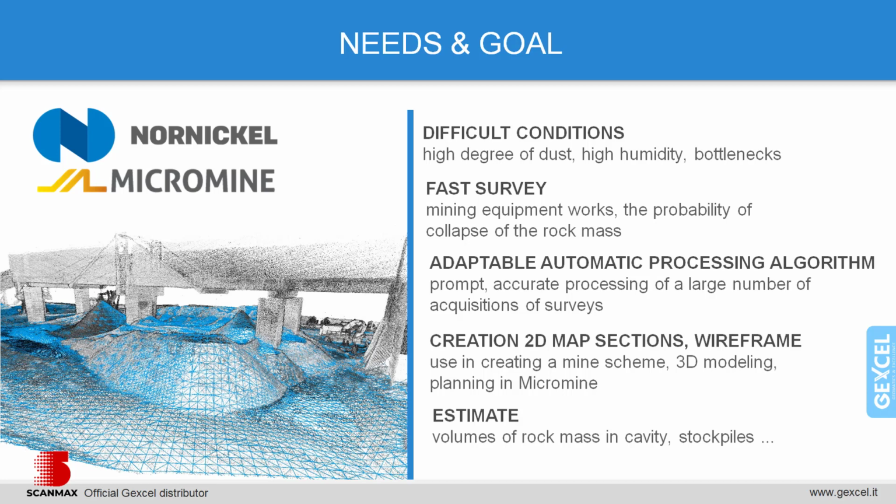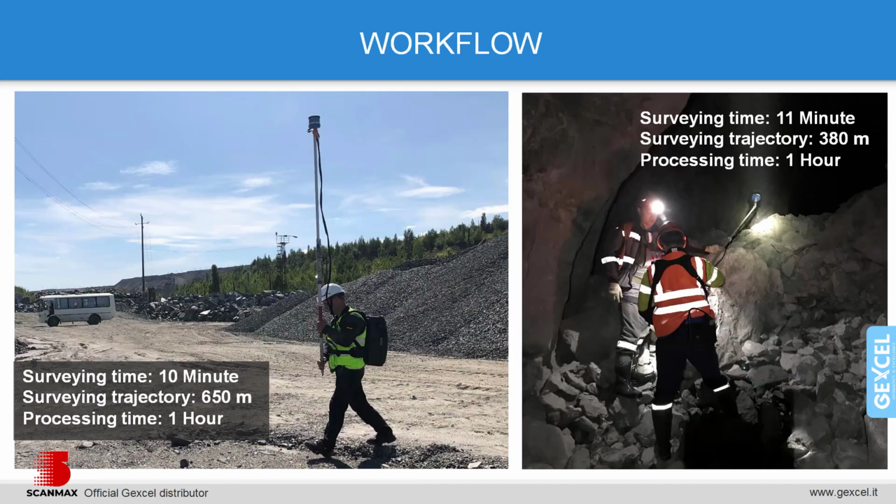In our case, through the use of the Heron Light system, we get all the necessary information, both in the traditional form, like plans and sections, and in the modern format, a 3D model, for Micromine or other software products, thanks to the data export by Heron in most of the common open formats. And we can quickly receive information about the volumes of any object, like rock mass in a cavity or stockpiles. The entire measurement process for 2 different objects was completed within 1 day.